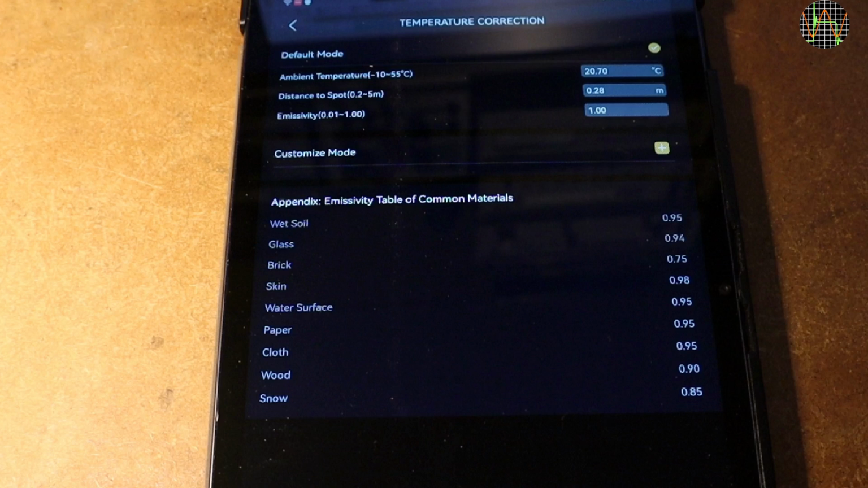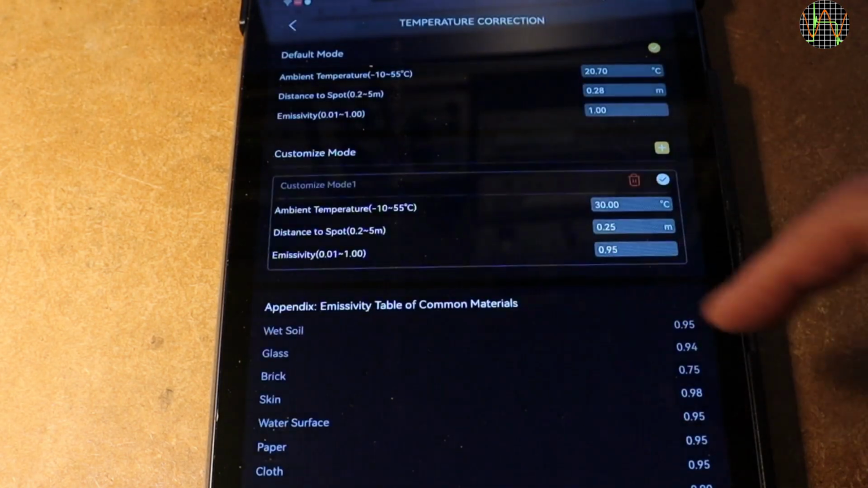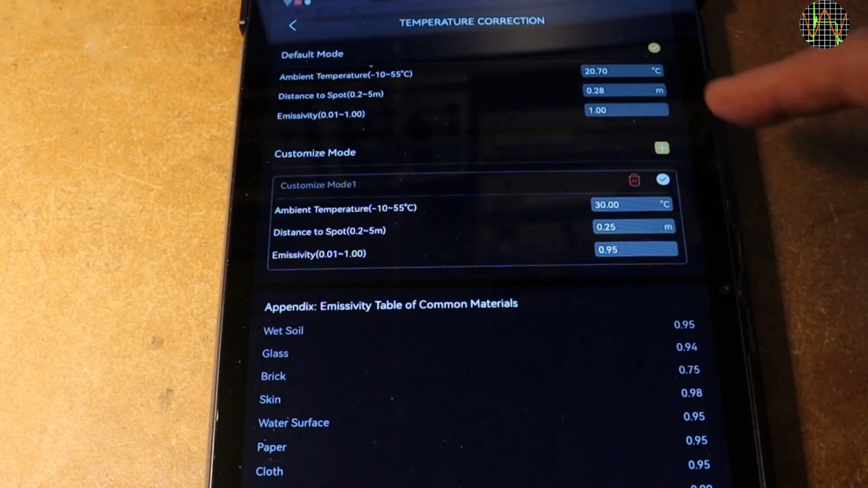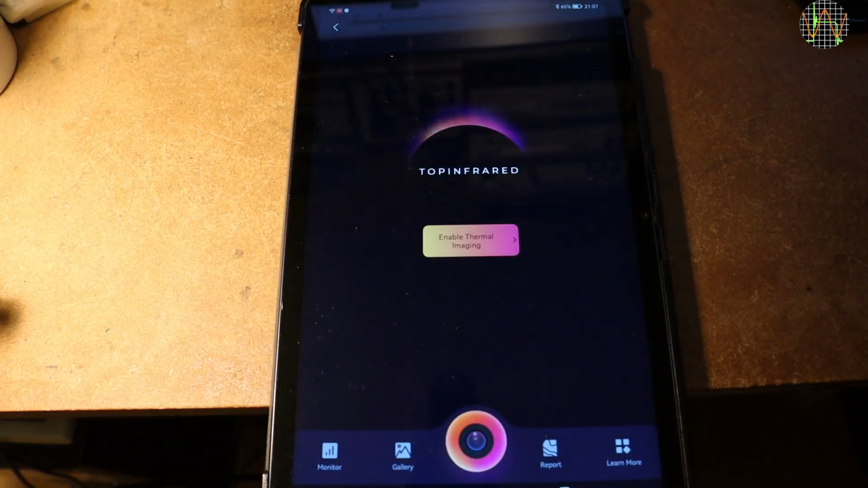The internet is full of tables of emissivities, and the TS001 also shows some examples here. You may notice that at that point I had set the value to 1 from an early attempt to use a self-made black body setup to check the TS001 accuracy, but this video is getting too long already. If you often repeat measurements requiring different settings, you can create additional parameter sets called customized models, which make switching between them faster. The parameter screen is not the only place where useful parameters hide.